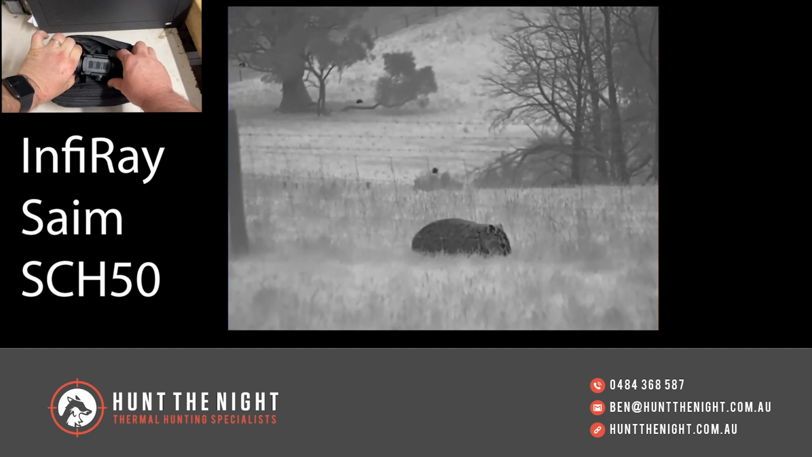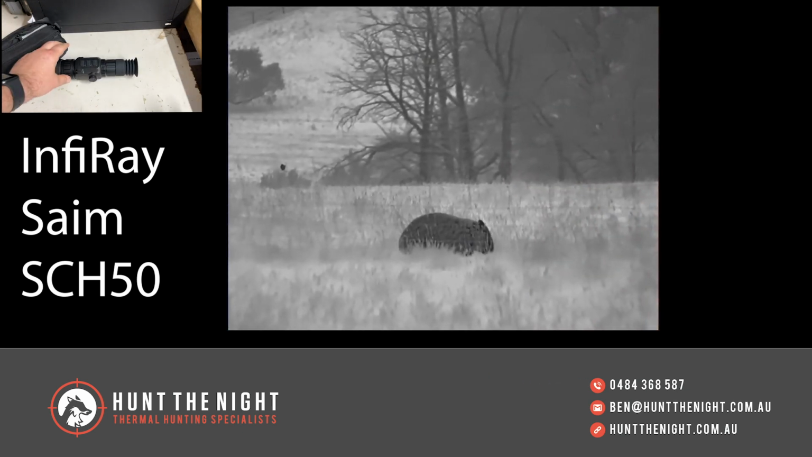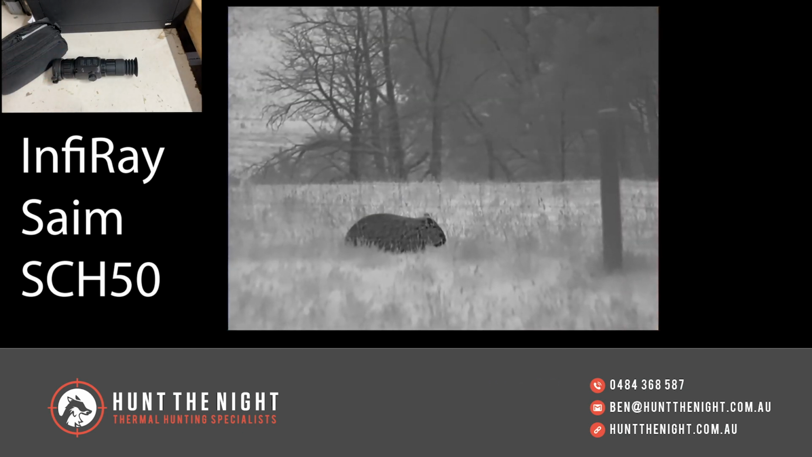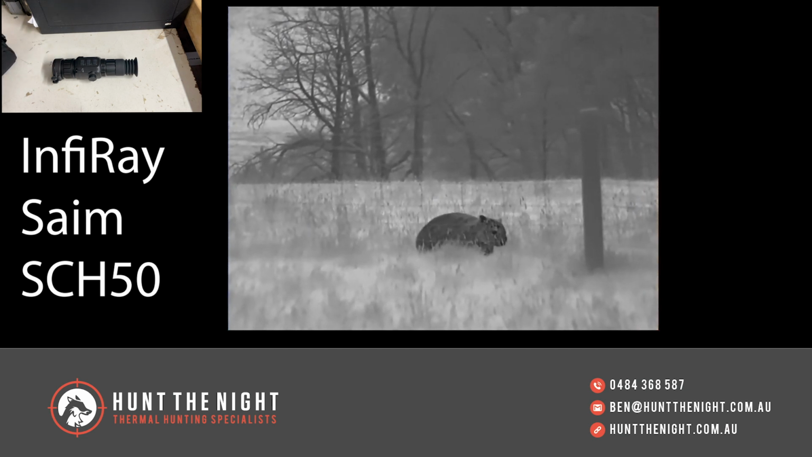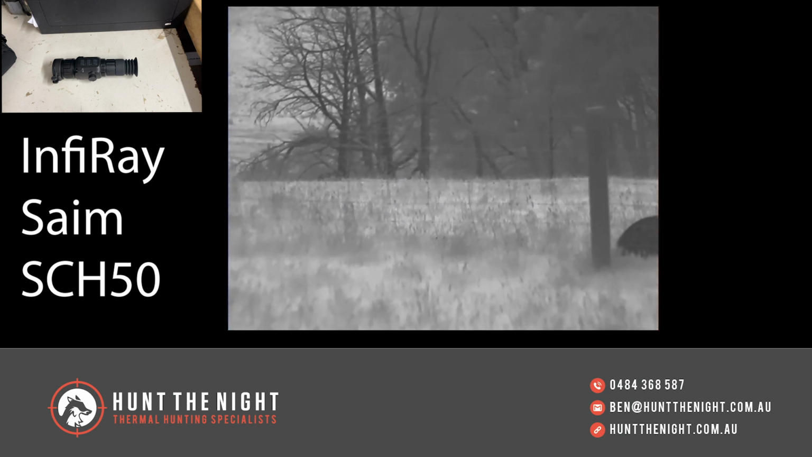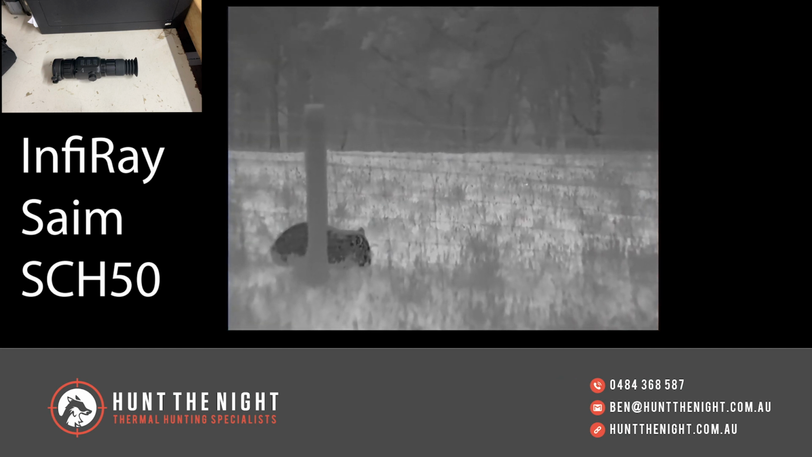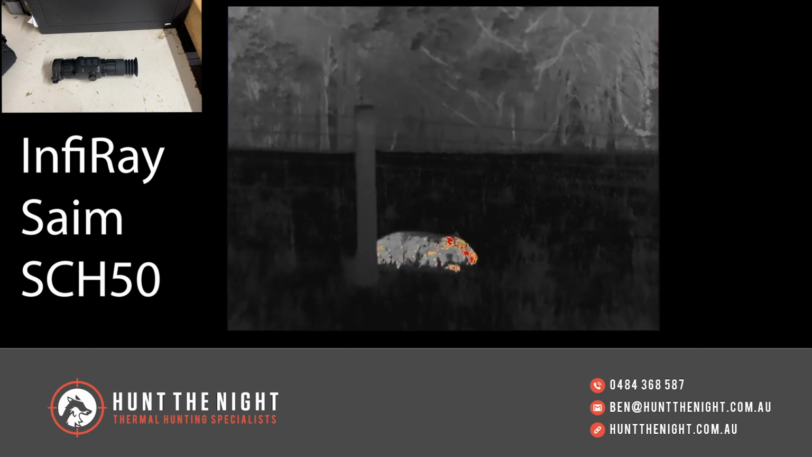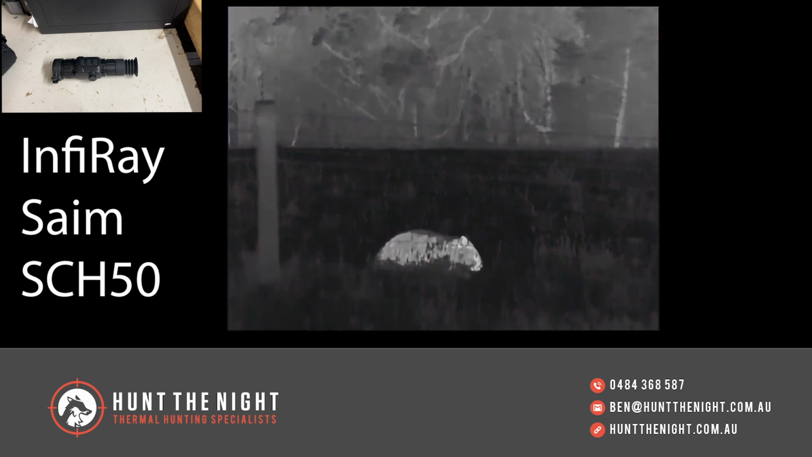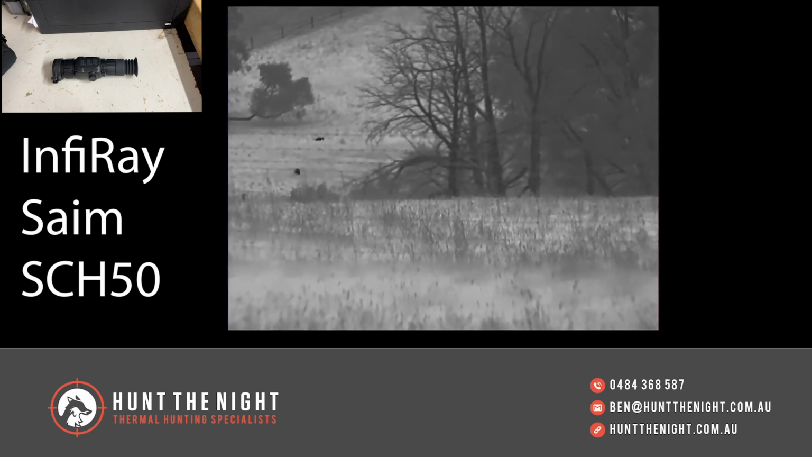Now, this is a 640 by 512, 12 micron scope. It's got a 50mm f1.1 focal length, 2.91 base magnification, field of view of 8.8 by 6.6. It's got some digital zoom in there. It's got a high resolution display. It's got a detection range of 2,597 meters. So don't try and push it to 2,598. It just won't work. And it runs CR123 batteries.